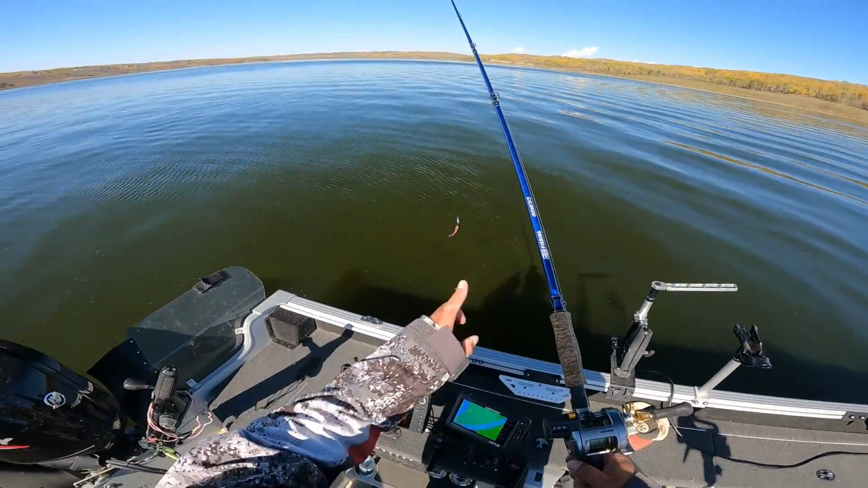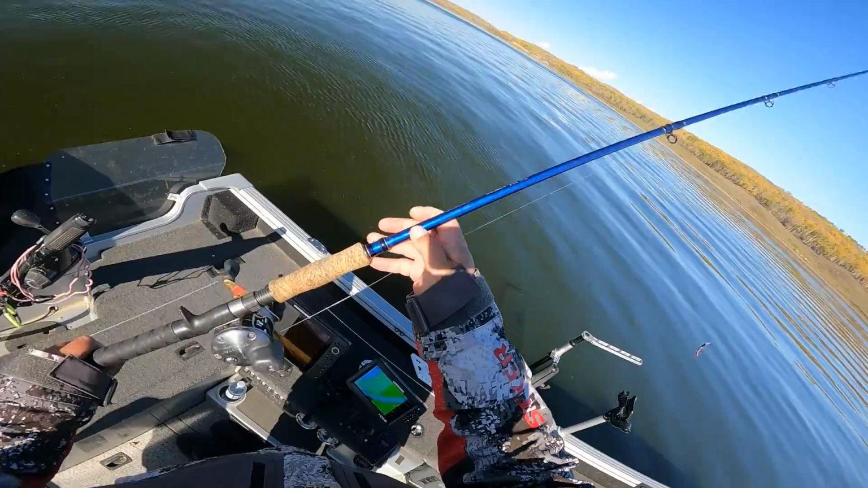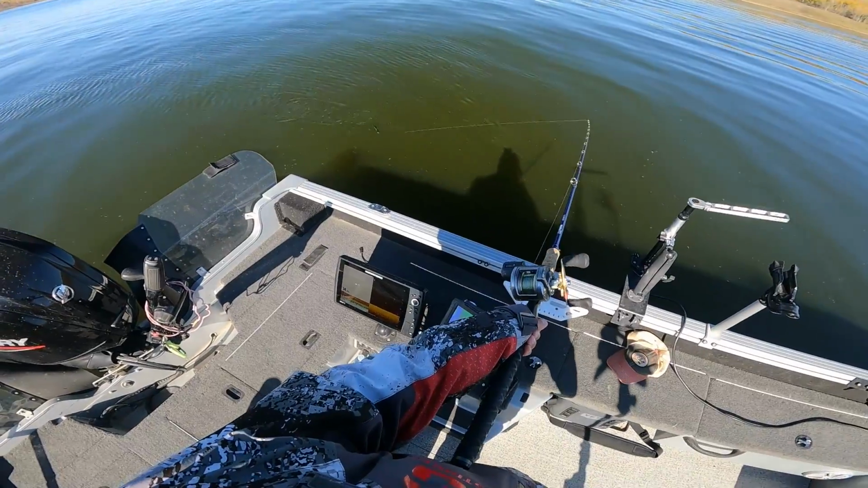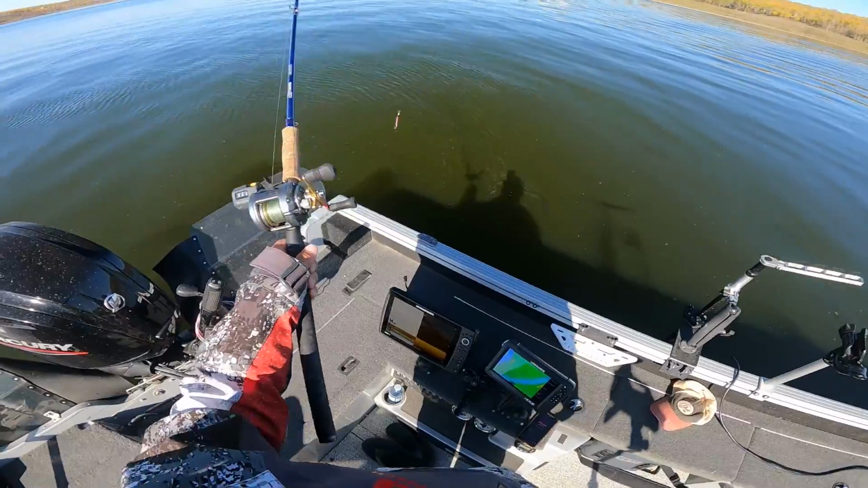This is a 13 Fishing Genesis 8'6". And this one is a medium heavy, fast action, medium heavy, moderate. I meant moderate action. I always talk about moderate action rods for trolling. I don't even know why I said fast. I'm quite the donkey lately.